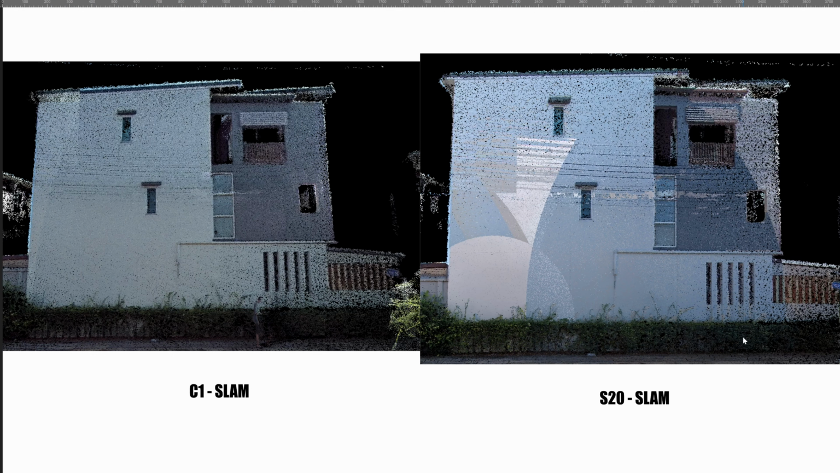This is the point cloud, not the 3DGS. The result from the 3DGS could be different even more. But one thing you should notice is that the S20 gives artifacts of the color on the flat wall much more than the C1. There are no color artifacts with the C1.